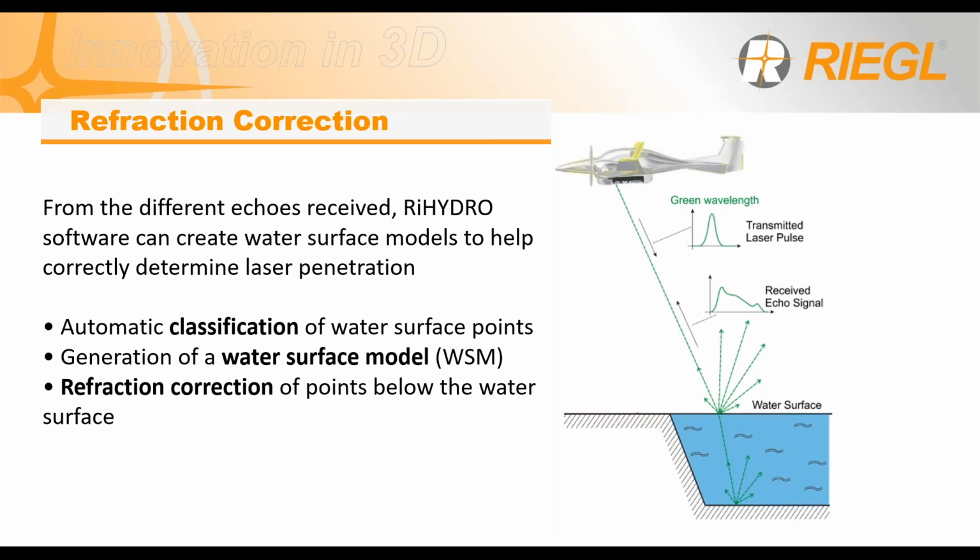Then using these two pieces of data, it can determine the correct laser penetration, do refraction correction, and show points below the water correctly, so the data doesn't show up as one bundle of random data points. It'll show the water and your models below as well.